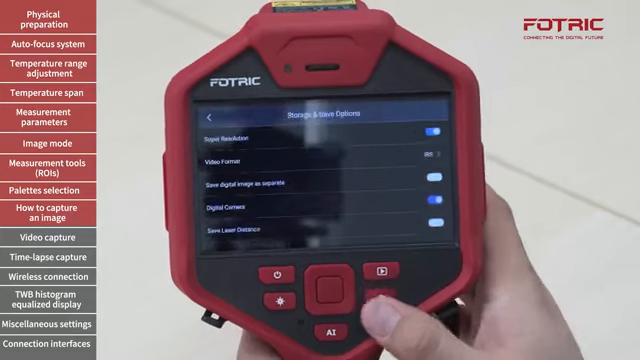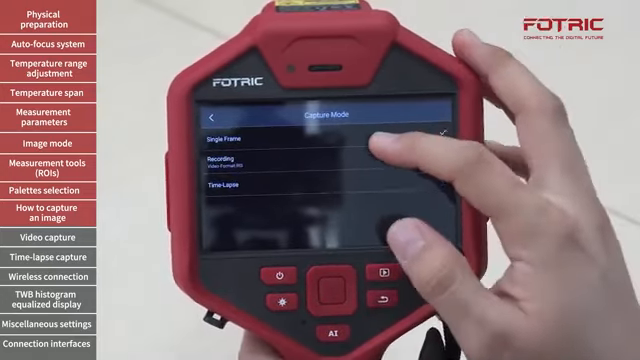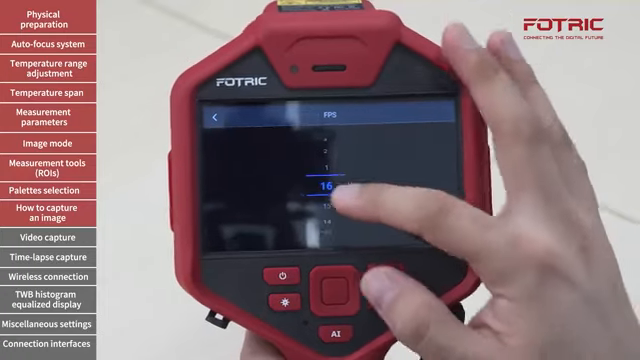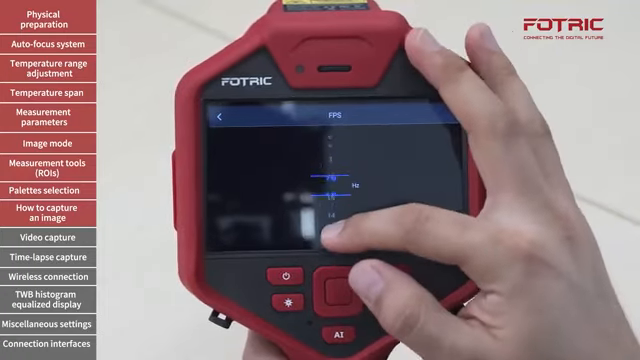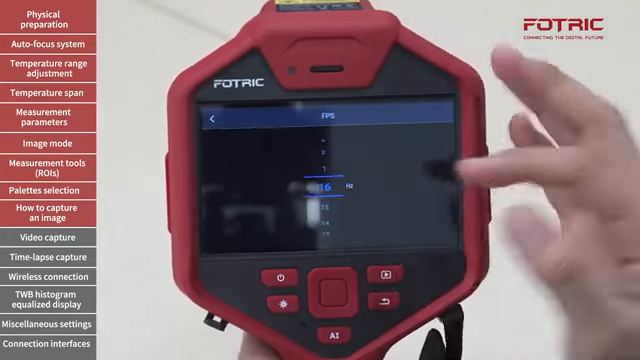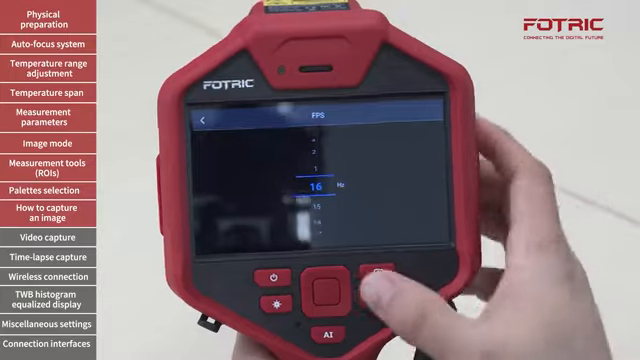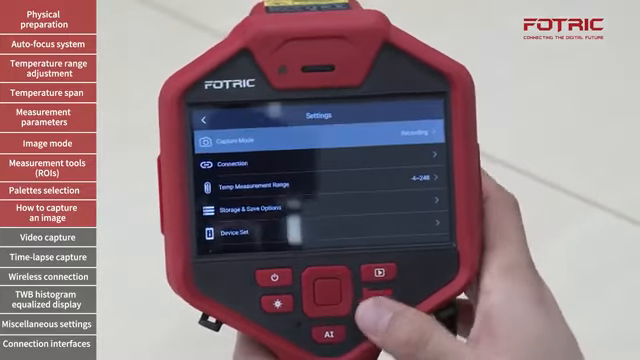If I keep it on IRS and I go to capture mode, switch from single frame to recording, I can choose the frequency or frame rate of that video. The camera can process up to 16 Hz. When connected to the computer, it can go all the way to the 30 Hz the sensor has.